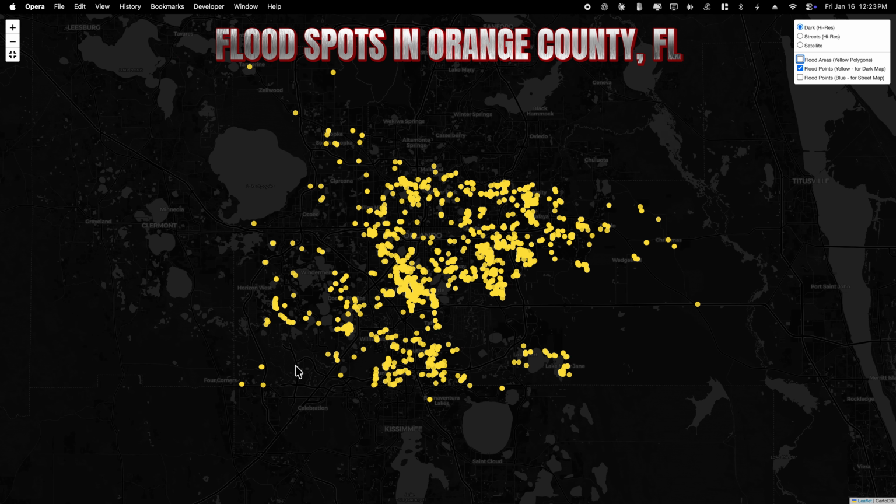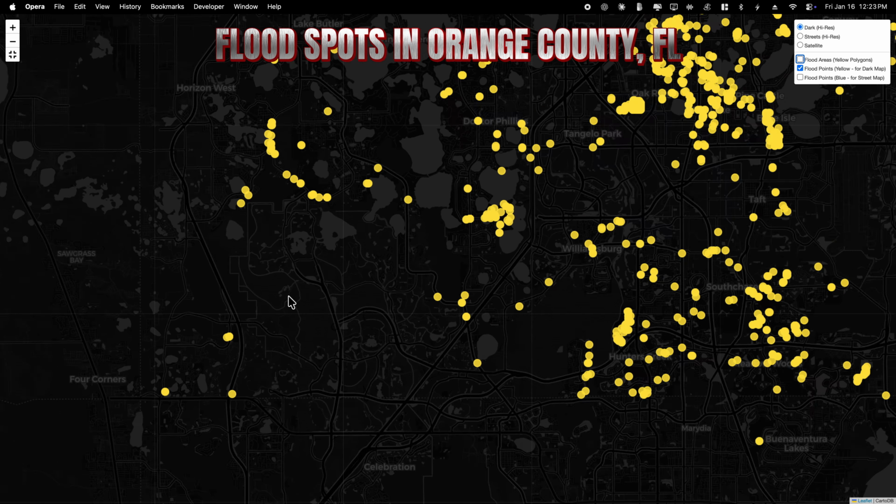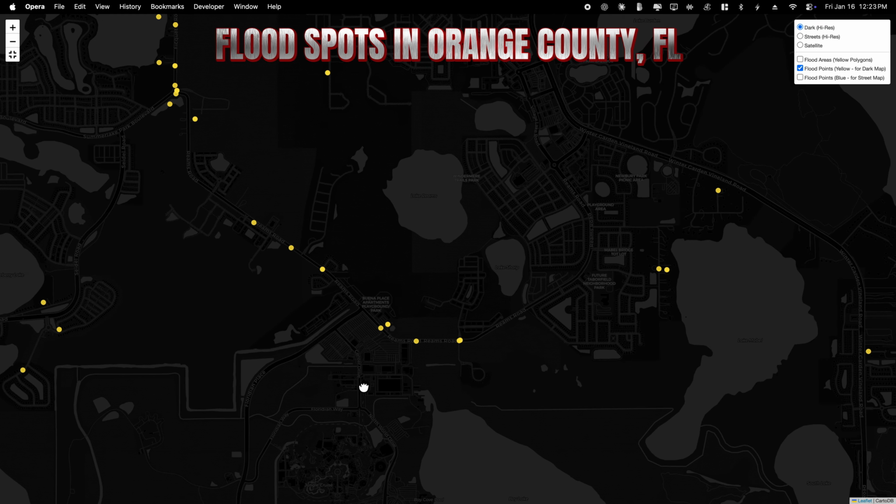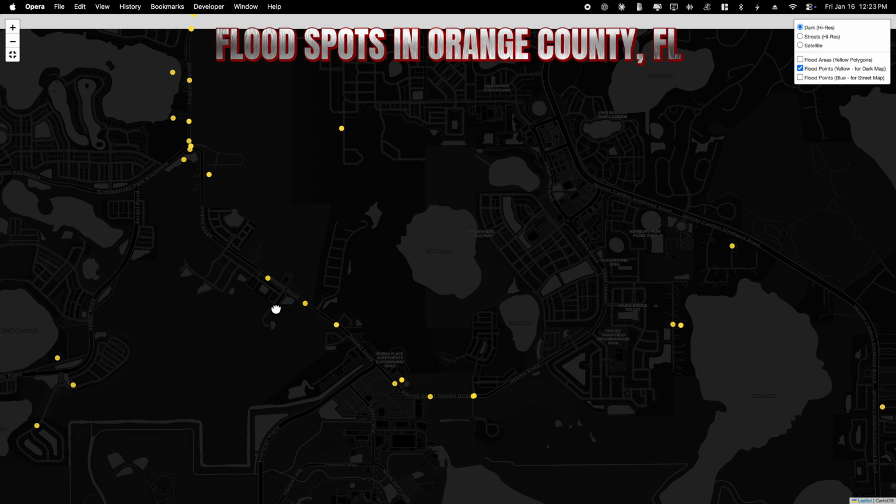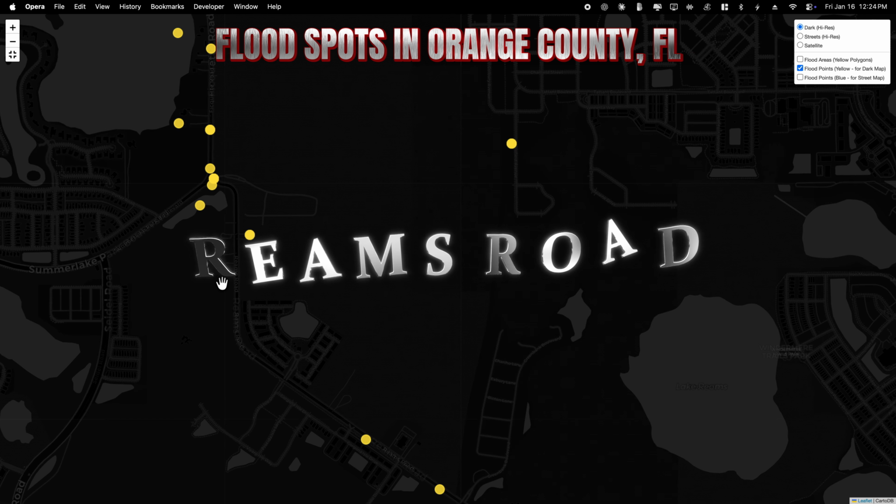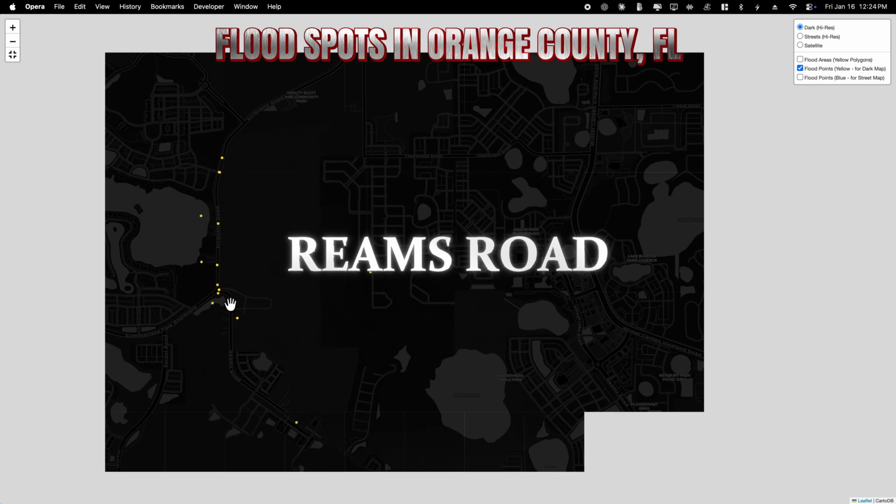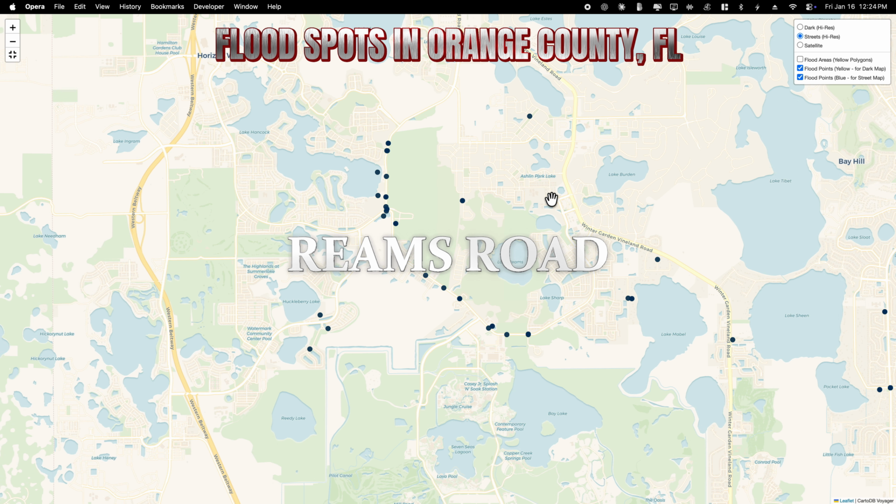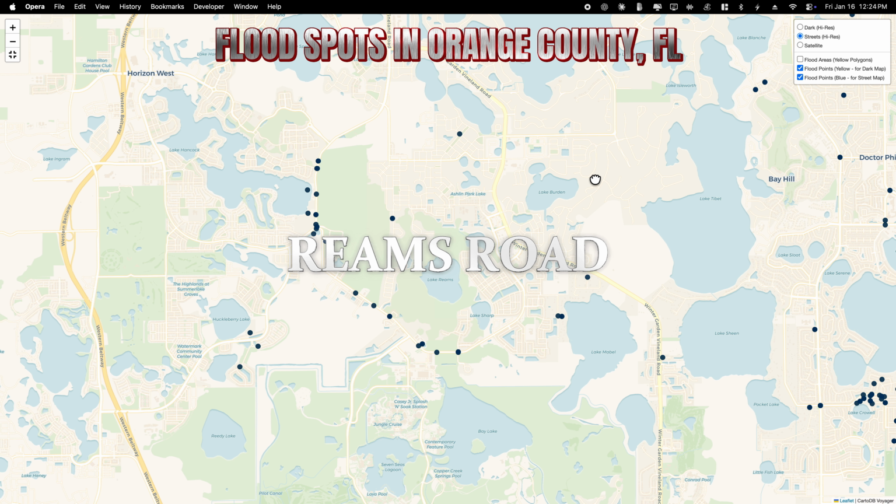This interactive map shows Orange County, Florida's database of flood locations, compiled from Hurricane Ian and Nicole reports, 311 calls, fire rescue responses, and historical flood hotspots. Each yellow point represents a documented flooding incident. The data was provided by Orange County Public Works Stormwater Management Division.